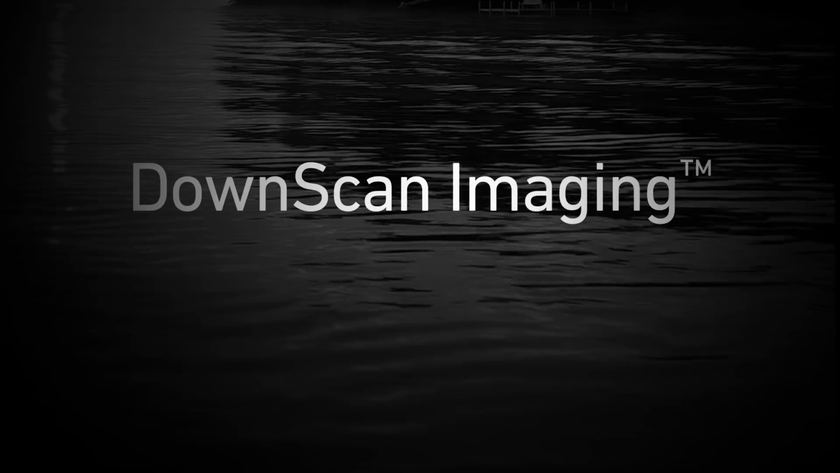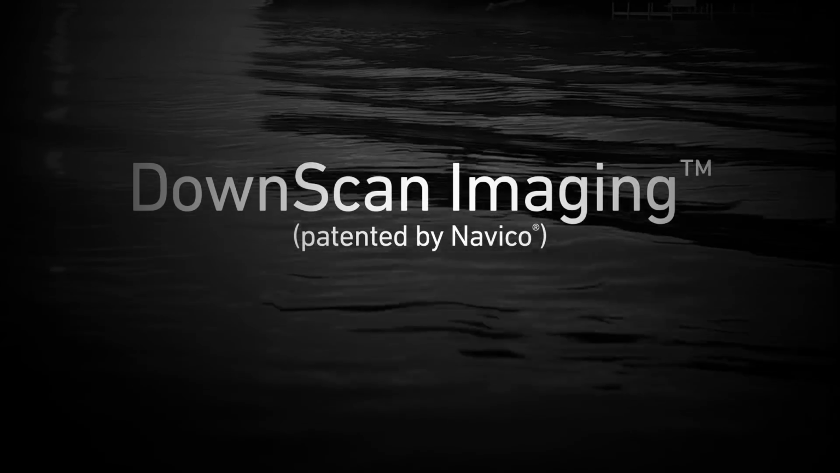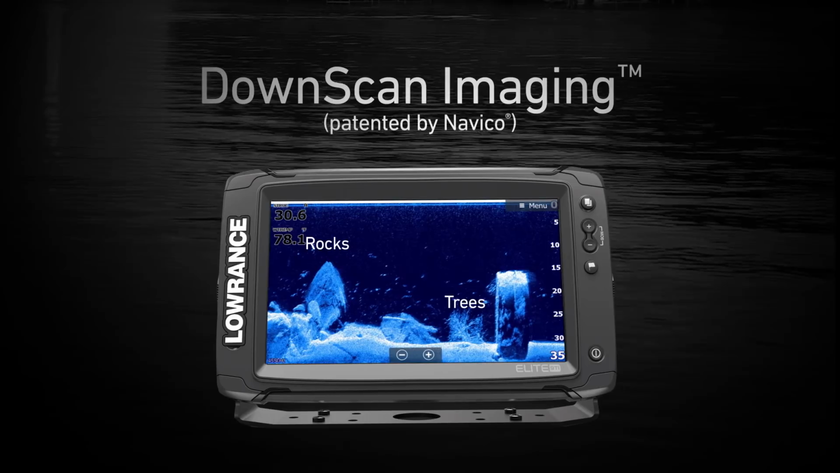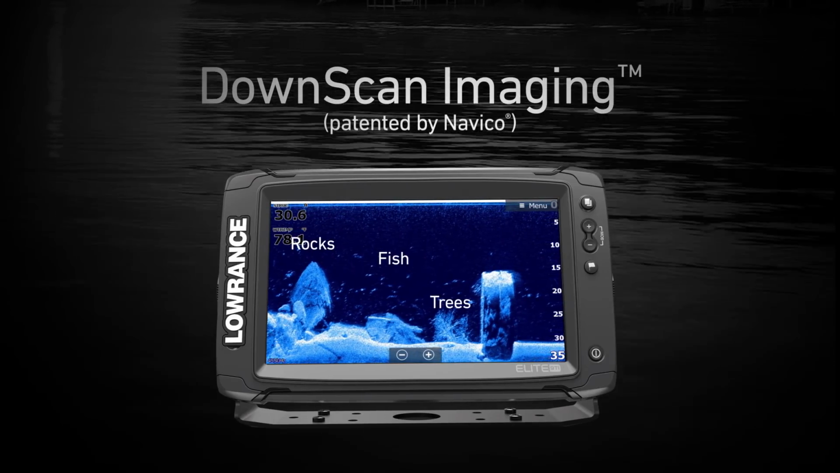If you're not familiar with it, Downscan imaging, which was patented by Lowrance's parent company, Navico, gives anglers a photo-like image directly beneath the boat. So rocks look like rocks, trees look like trees, you get the idea. Plus, you can also identify fish targets around that structure.